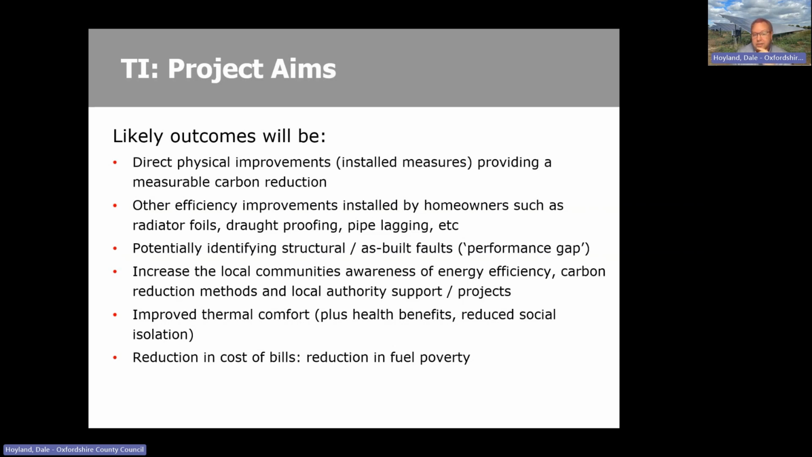You might identify some structural or as-built faults, often referred to as the performance gap, particularly thermal bridging and things. I'll explain what that term means a little later.